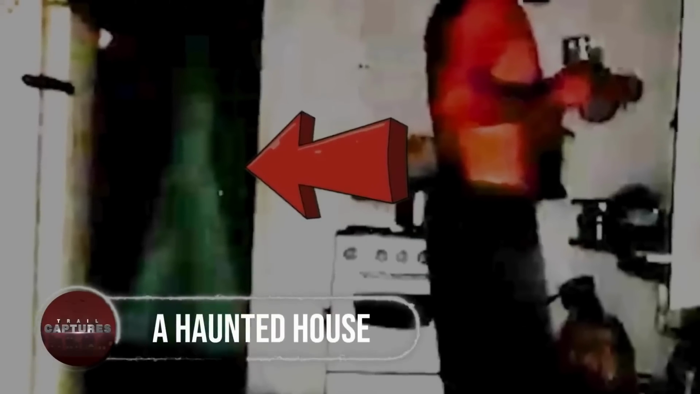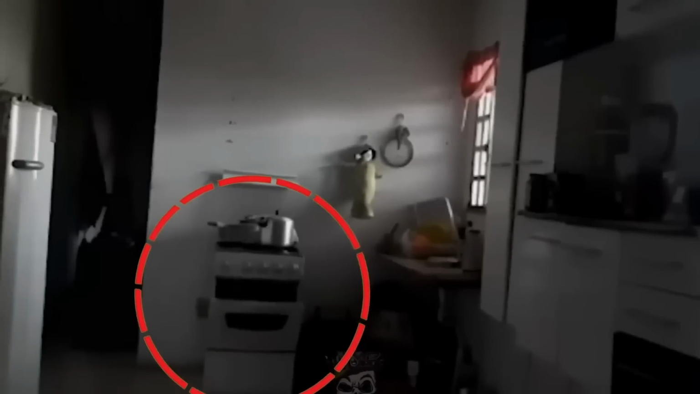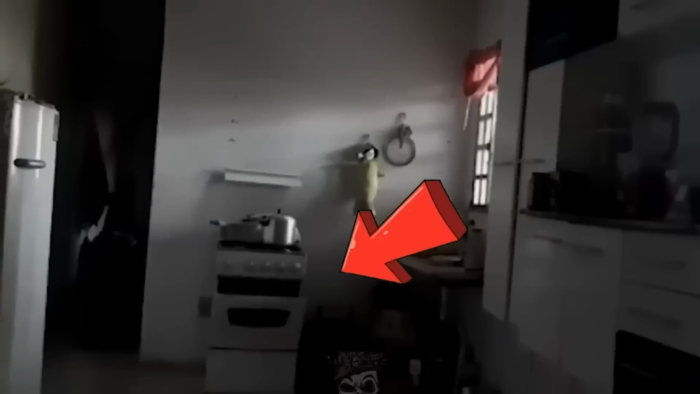A haunted house. Get ready for this spine-chilling tale that will send shivers down your spine. Meet Leonardo, whose haunting experiences in his mother's house will leave you on the edge of your seat. Suspecting a ghostly presence for years, he decided to take matters into his own hands and installed a fixed camera to capture the inexplicable. The footage revealed hair-raising movements, the oven opening and shutting, and cooking utensils thrown by an